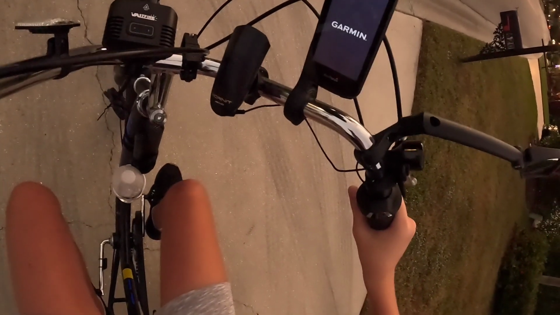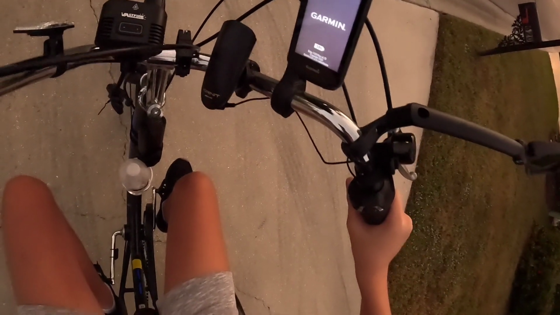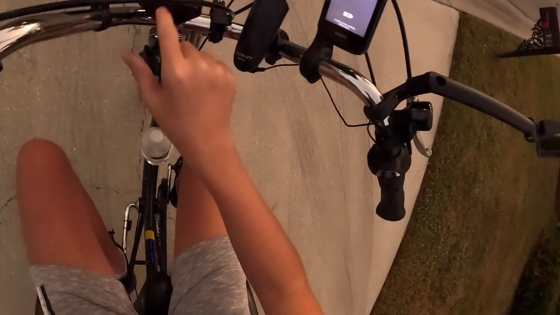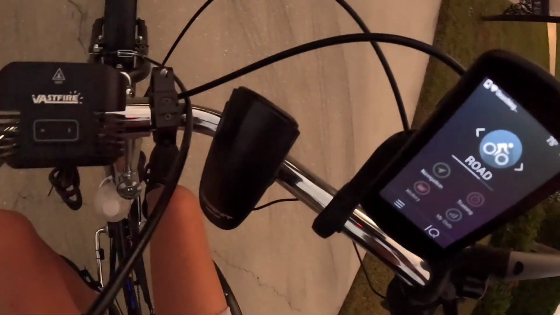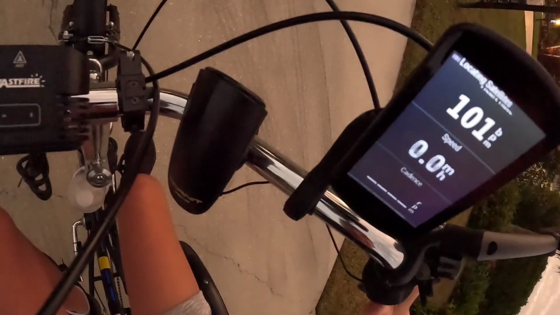Garmin, okay, let's see. Also, it's dark, so I'm gonna need to turn my lights on. So I get the 2500 on this. It's a 5000 light, so yeah. Okay, we'll get my road cycling. Okay, my heart's already working. My speed's working. Let's wake up the cadence.